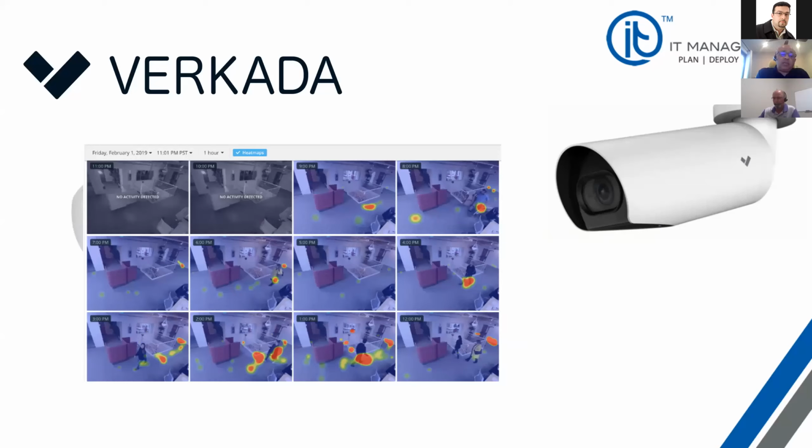But what they brought in, especially interesting for COVID-19, is things like crowd reporting. It's a very useful tool for any place from schools to shopping centers to offices where, if more than 6 or 10 people are not supposed to be congregating, you can quickly identify that and take the necessary actions.